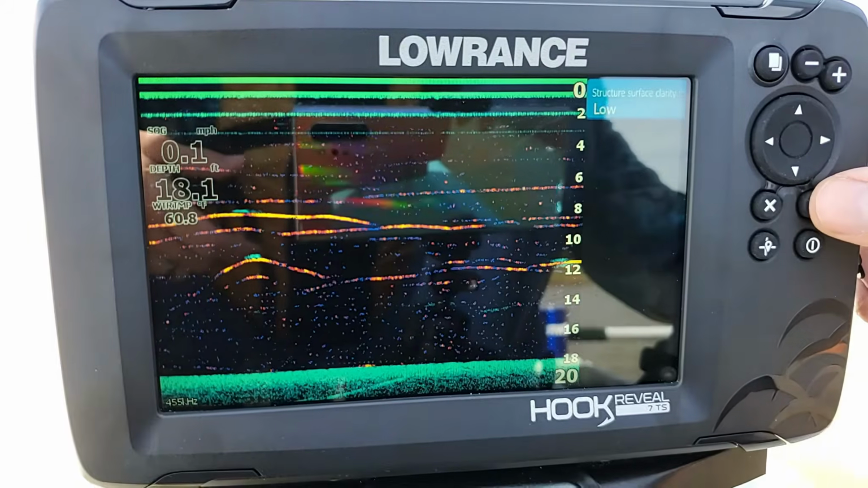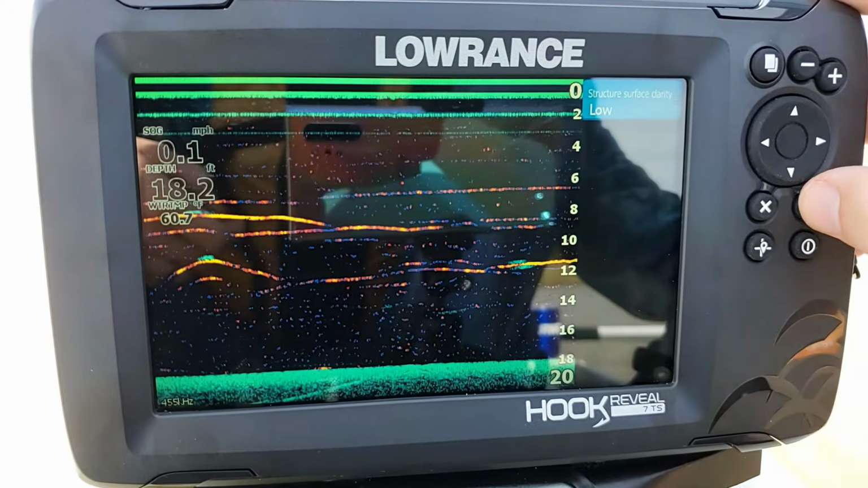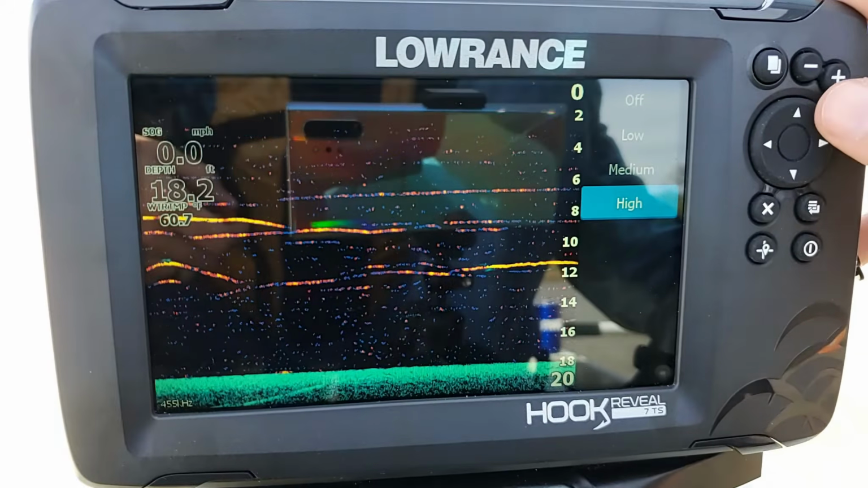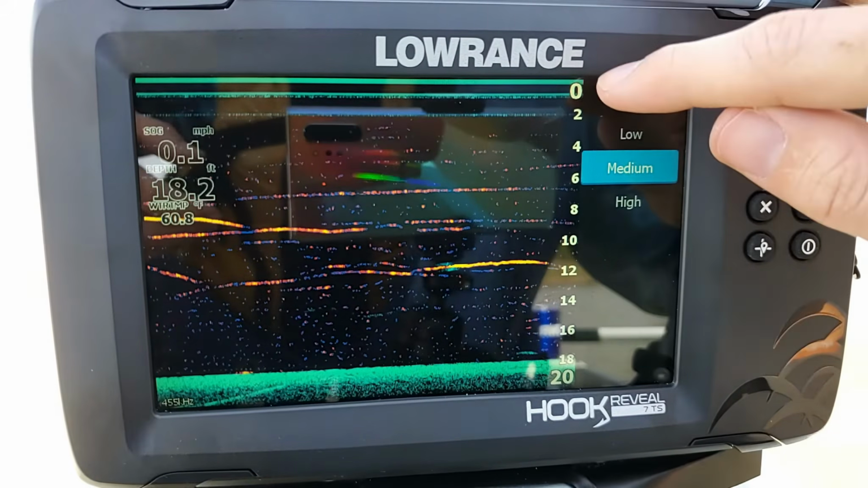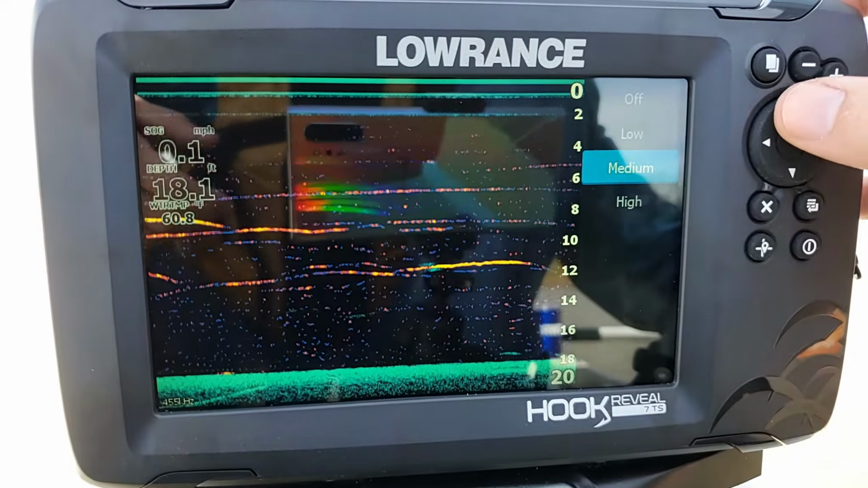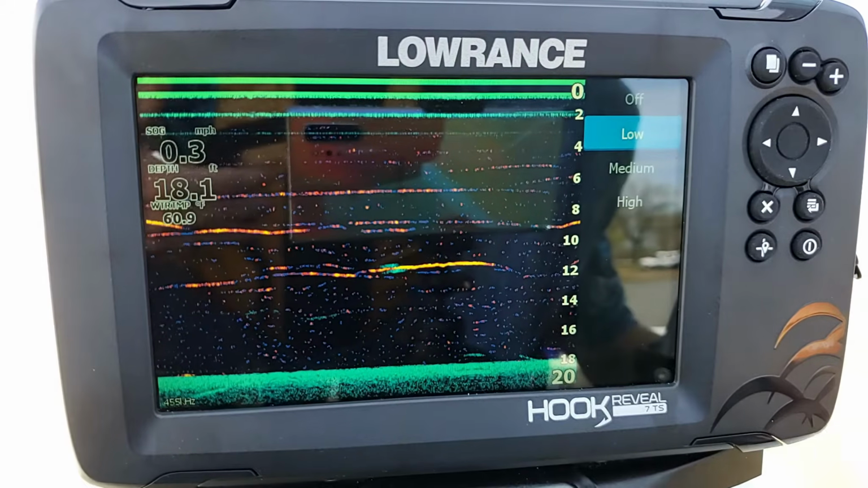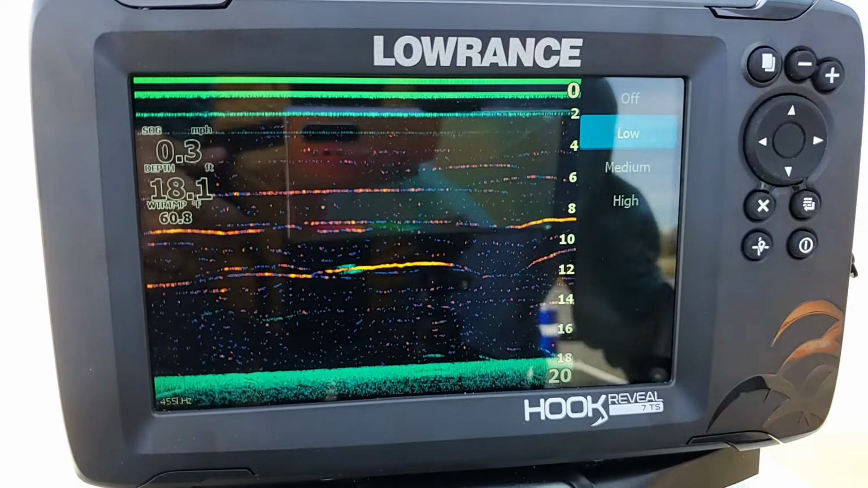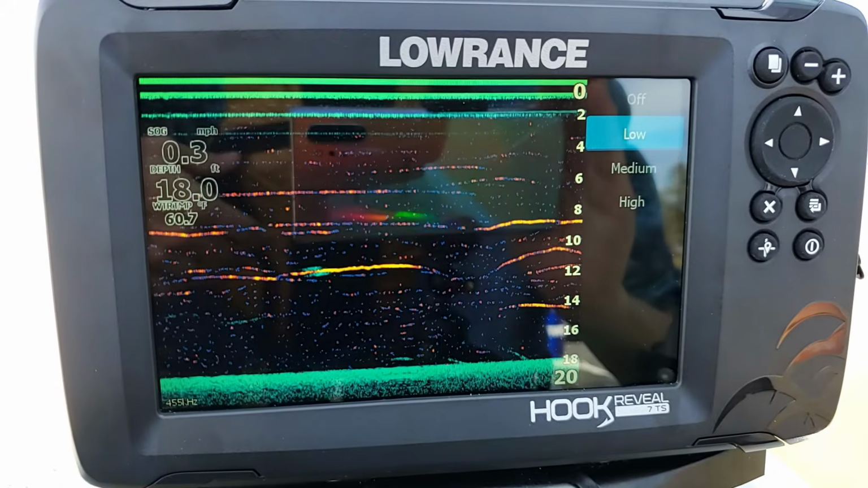So if we select advanced, you can now see that we have our surface clarity. If I select that, I can go between off, low, medium, or high. Now, the higher you go, the more it's going to filter out anything between 0 and 5 feet of water. So you don't necessarily want to go too high with it if you don't have to, but if you are getting just a whole lot of clutter up in the area, blocking your image, then I do recommend increasing that a little bit.